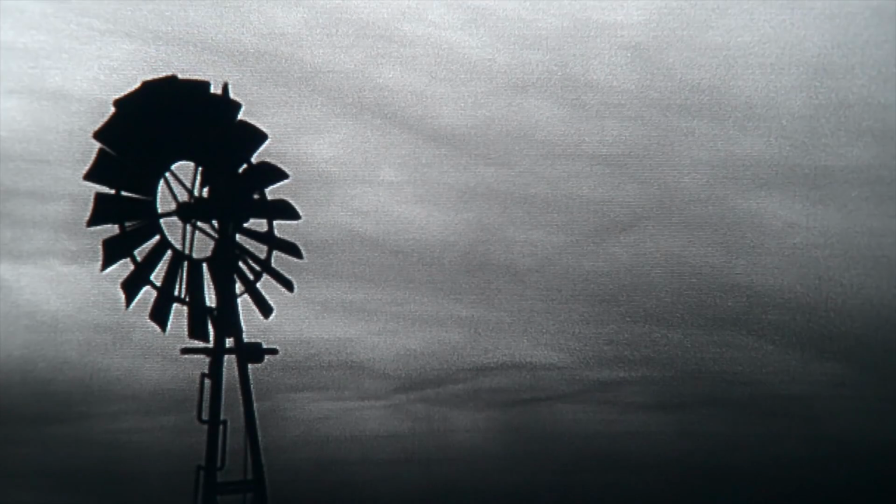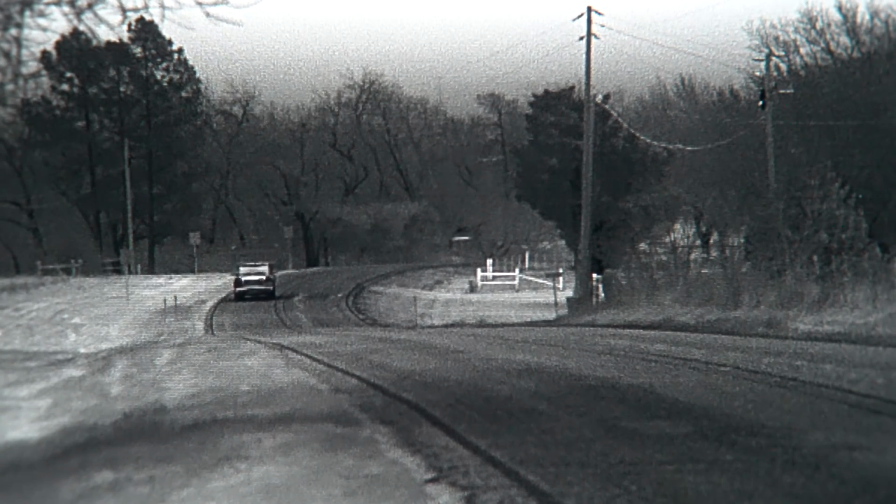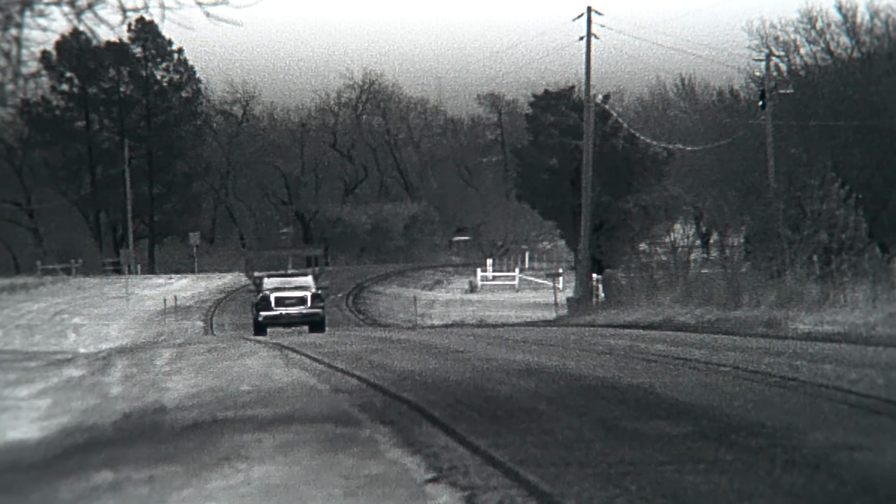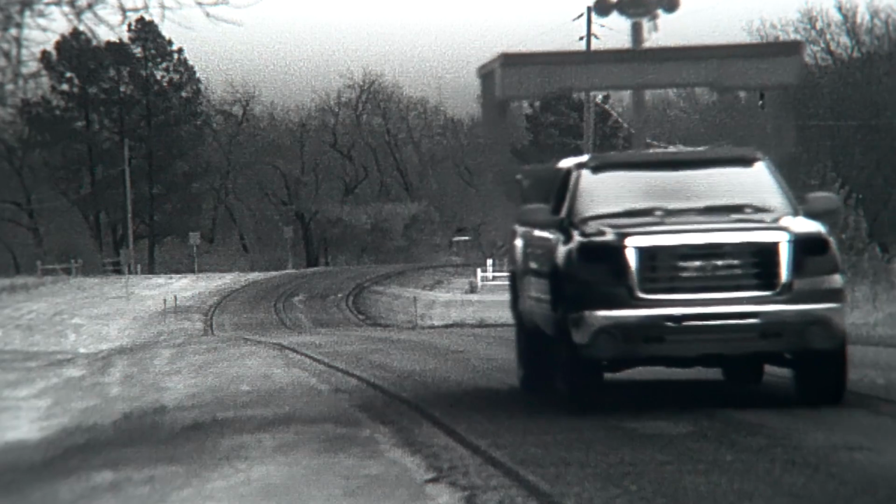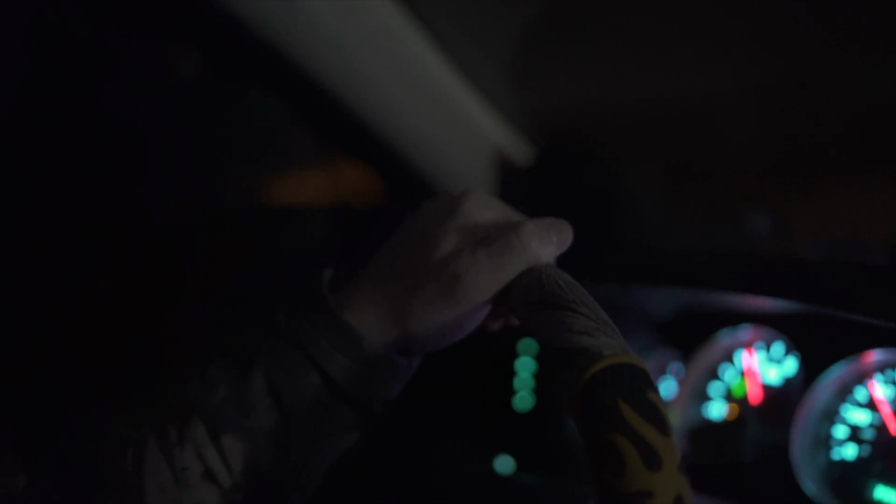Hunting this area for so long has given us a ton of local knowledge, which helps us better know how to hunt each individual place at certain points in the year to help our odds for success. Each place is different, so we make decisions on when and how to hunt each place based on what we've learned in the past. We're actually on our way over to this little spot we've got. It's a small spot. Most people would overlook it.